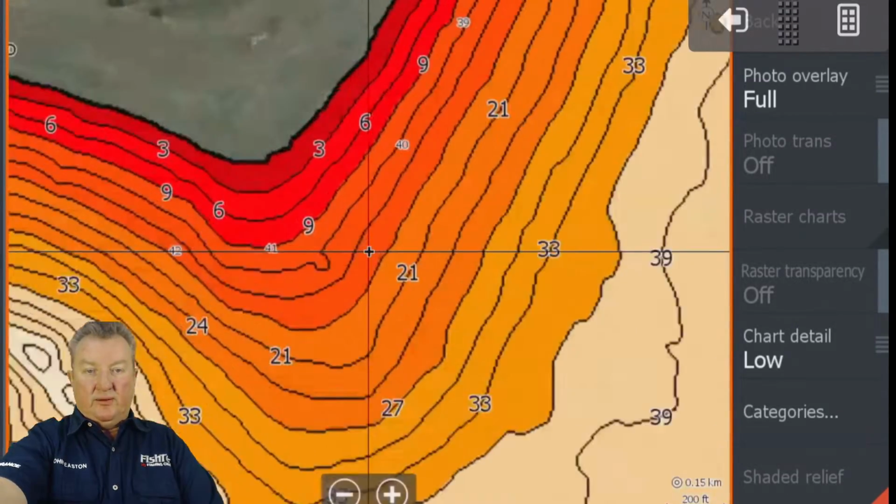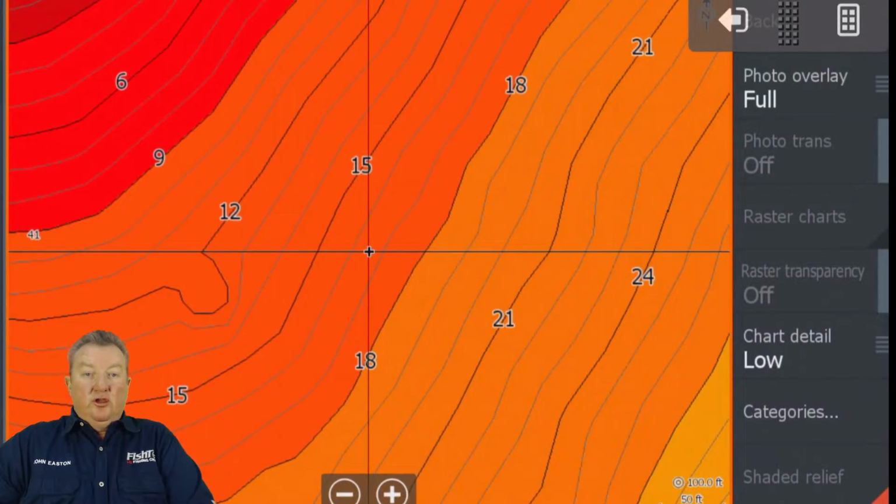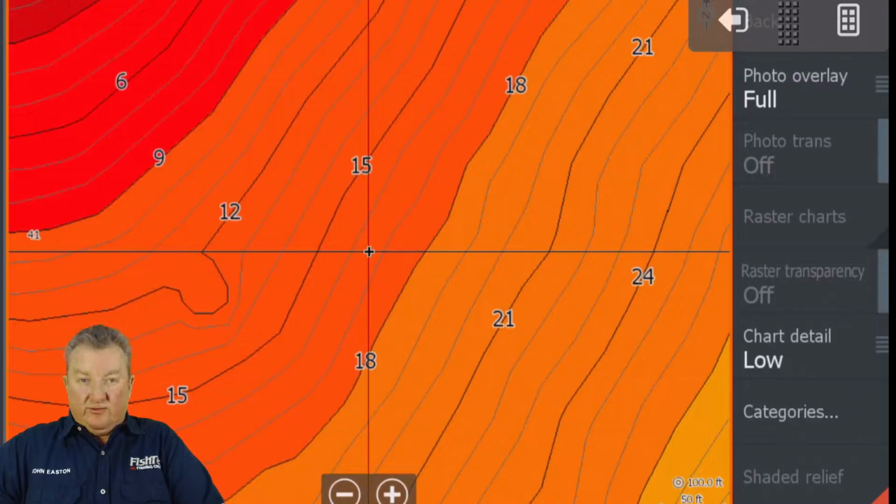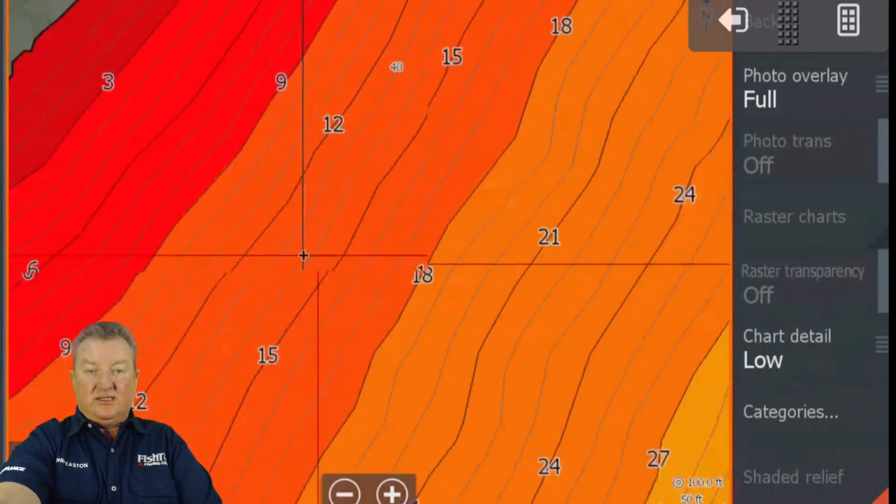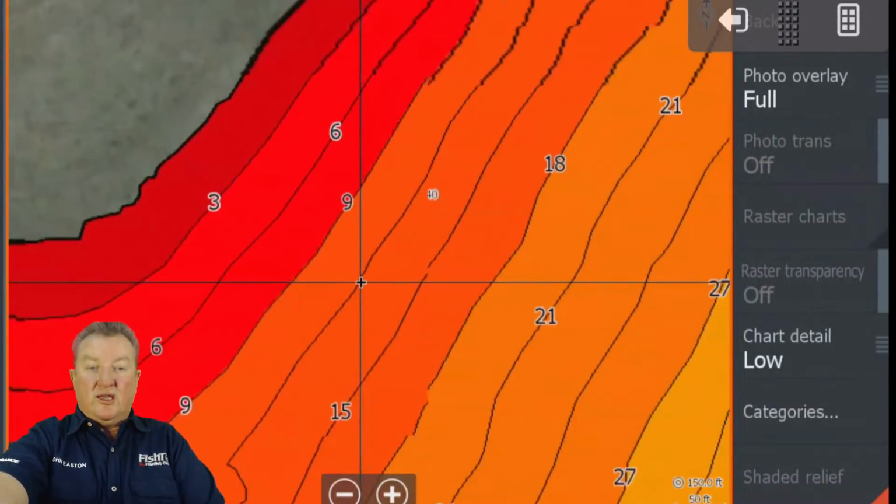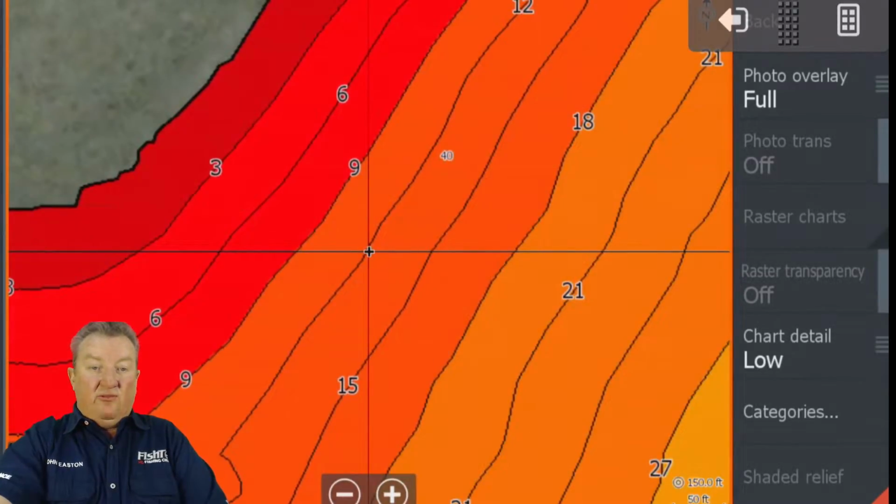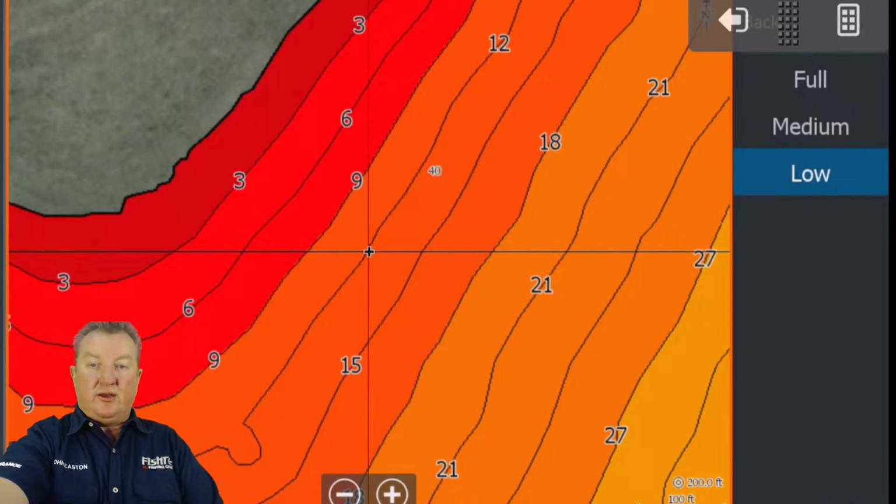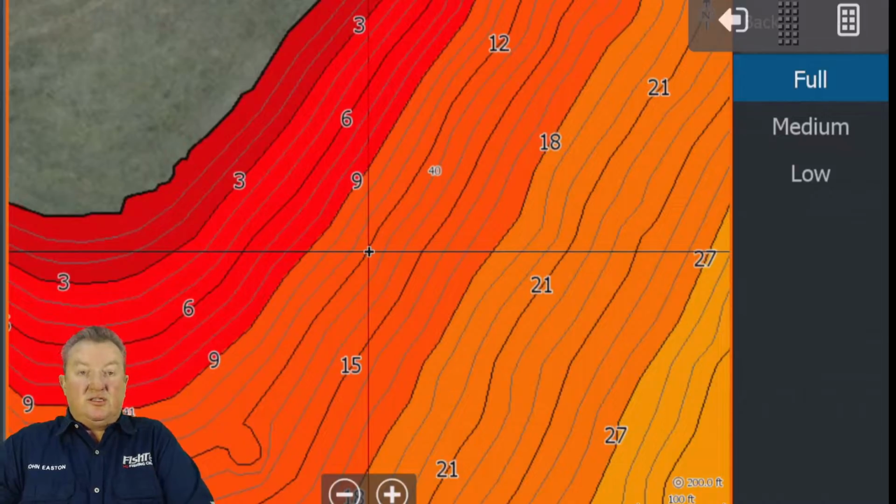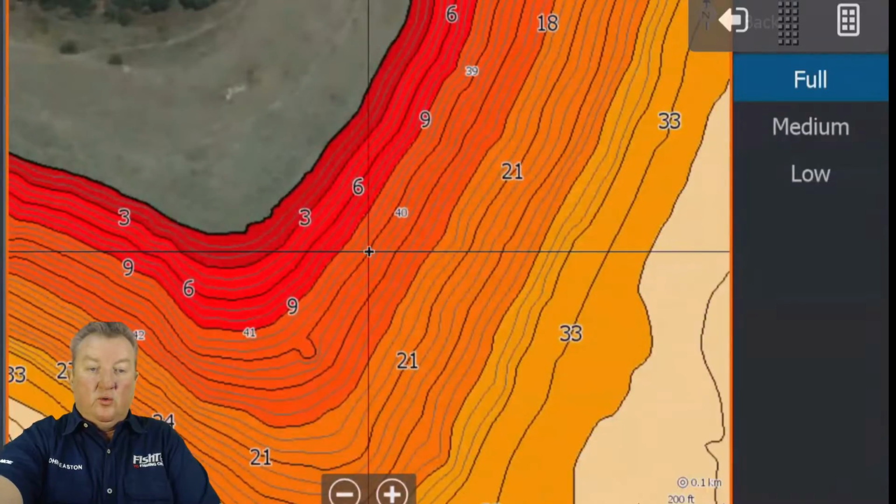But should you zoom in, at a certain zoom point, you will now get 1 foot intervals. Okay, so when you're really close and zoomed in and you want to see exactly what depth something is, you will get those 1 foot contours. Okay, if you want to zoom out a bit and still see the 1 foot contours, what you'll need to do is go to your chart detail and turn that on to full. Can you see how it's appeared now? I want to see how far we can zoom out while we've still got those 1 foot contours.